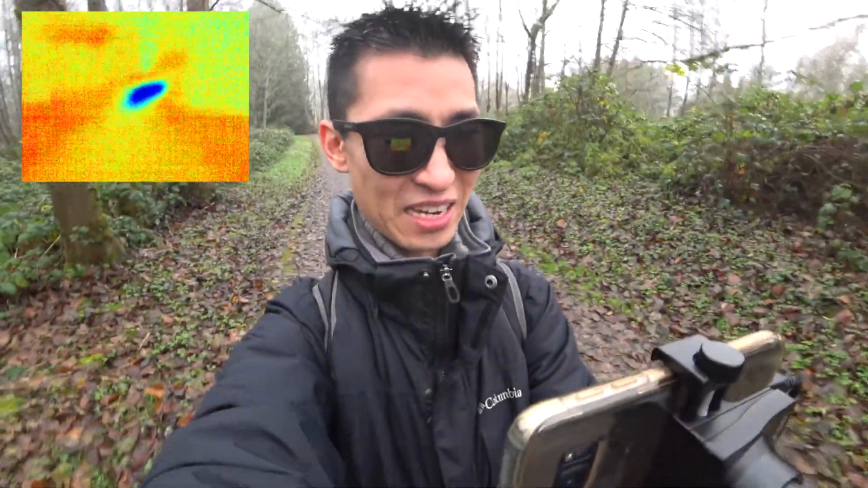So to my understanding, the blue is supposed to be the cold spots and the reds are supposed to be the hottest. It's kind of funny why this part is all blue here, whatever is here.